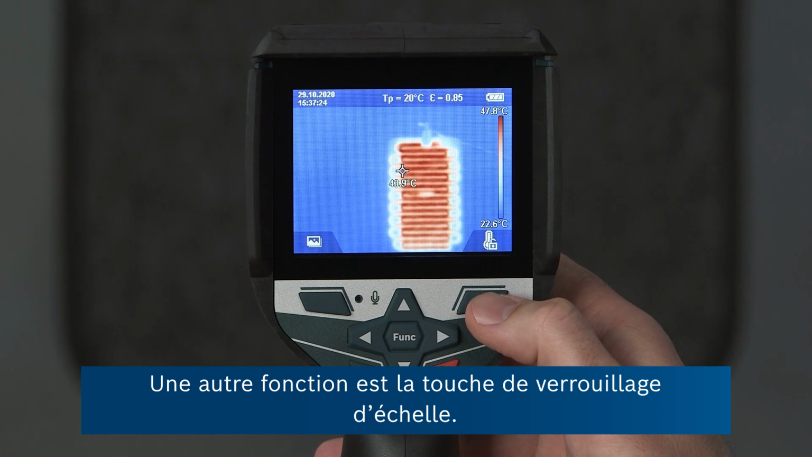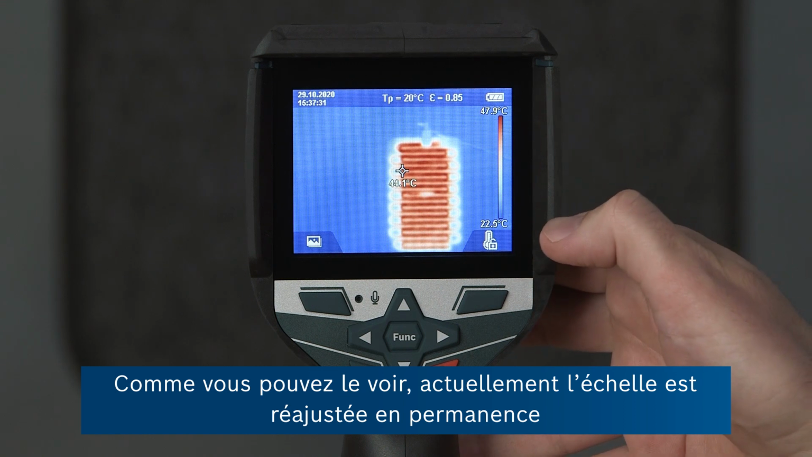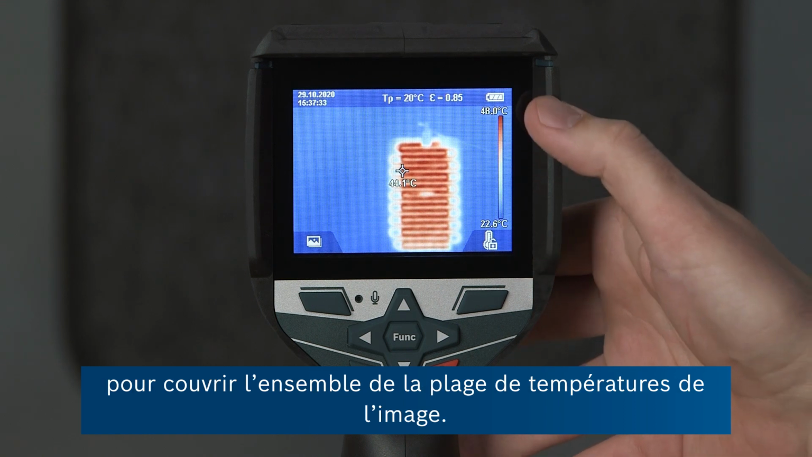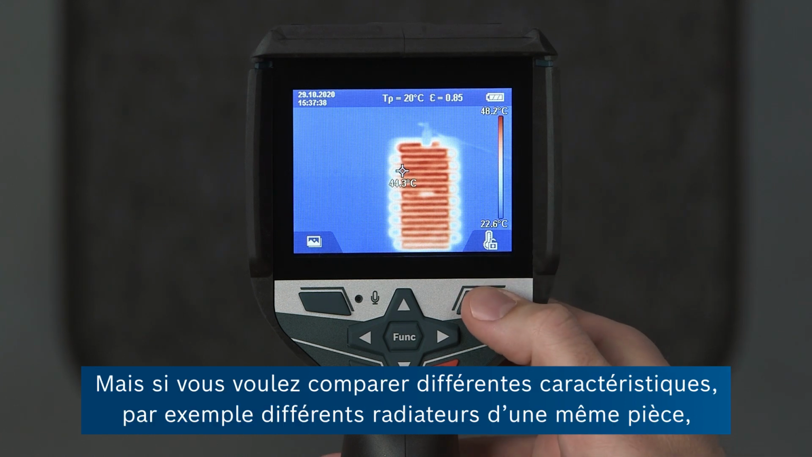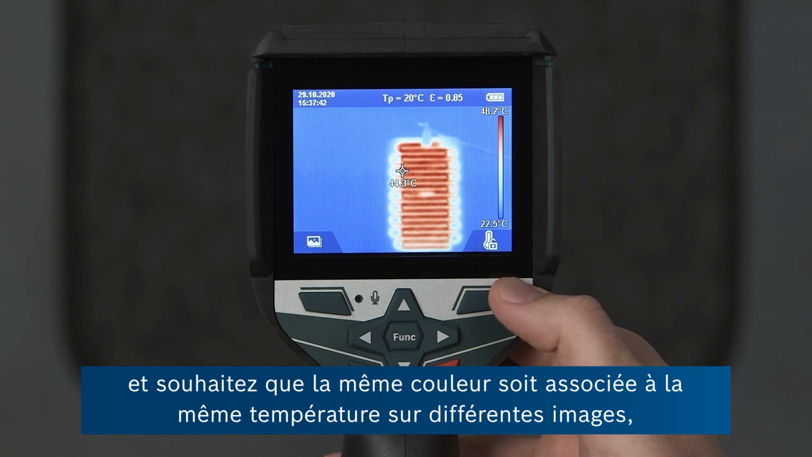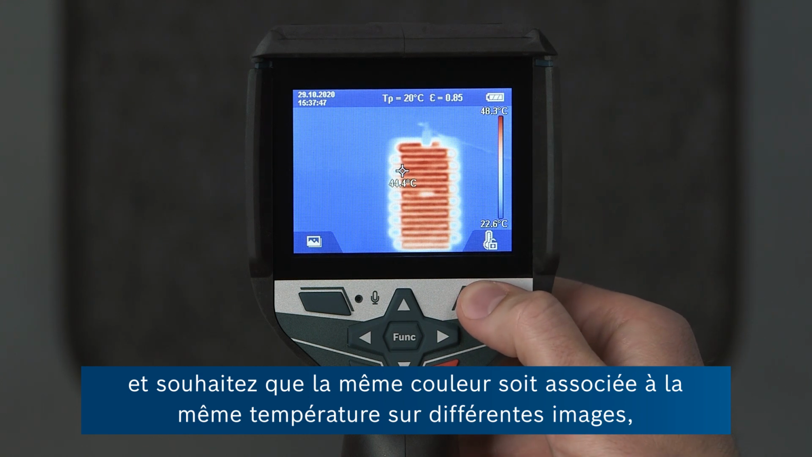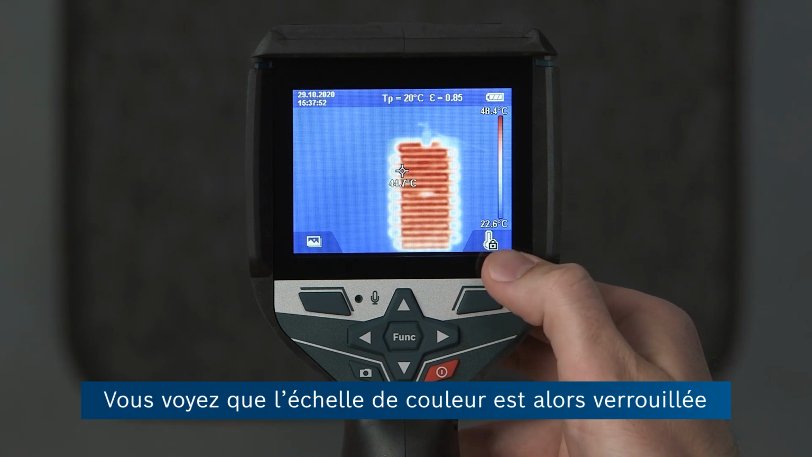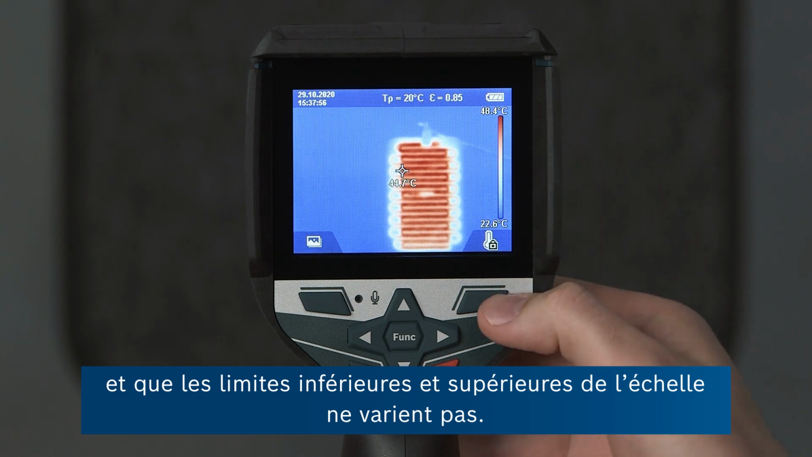Another feature is this scale locking button. You can see that at the moment the scale is constantly being adjusted to cover the complete temperature range in the image. But in case you want to compare different features, for example, different radiators in the same room, and want the same color to be associated with the same temperature over different images, then you can just press this button. You can see that the color scale is locked and the lower and upper end of the scale aren't changing.